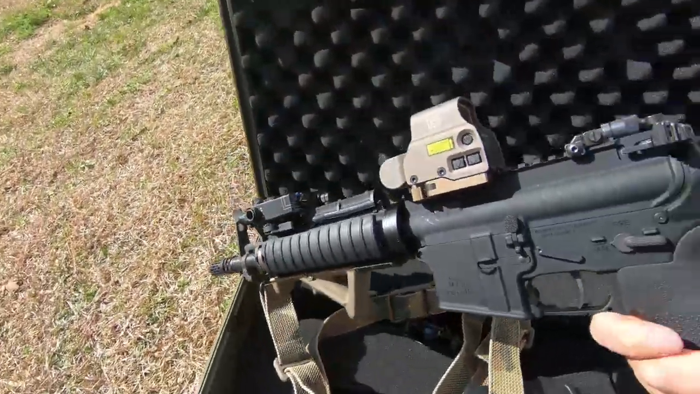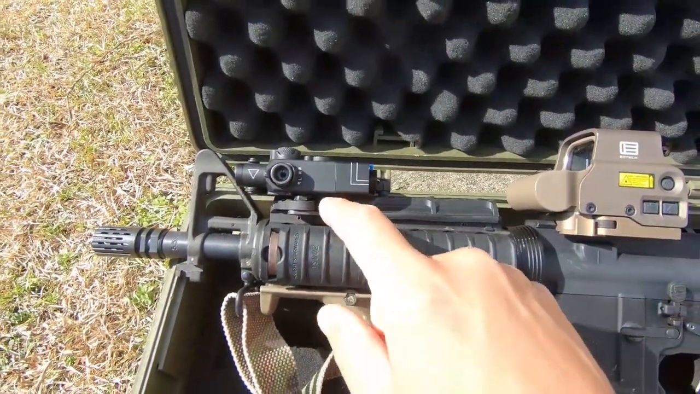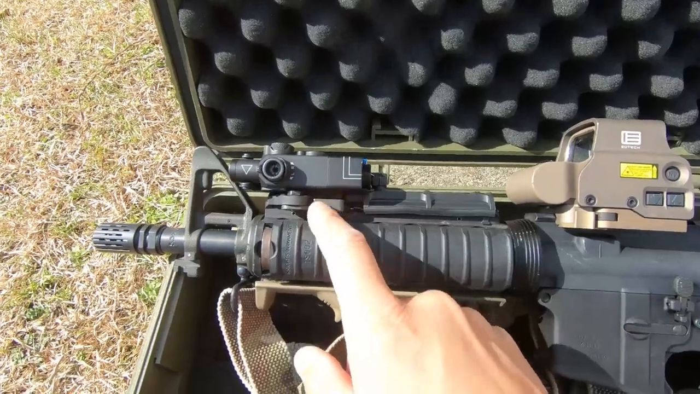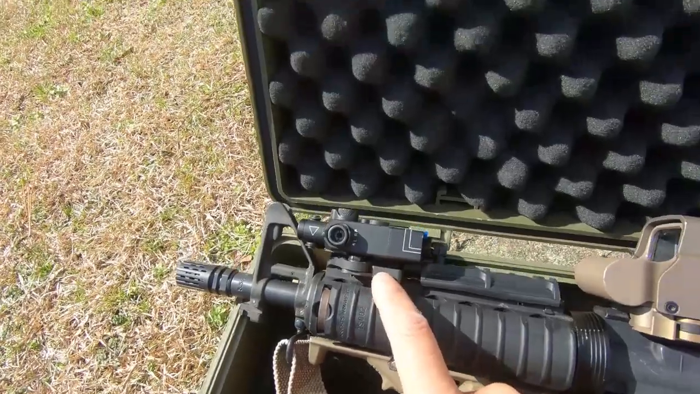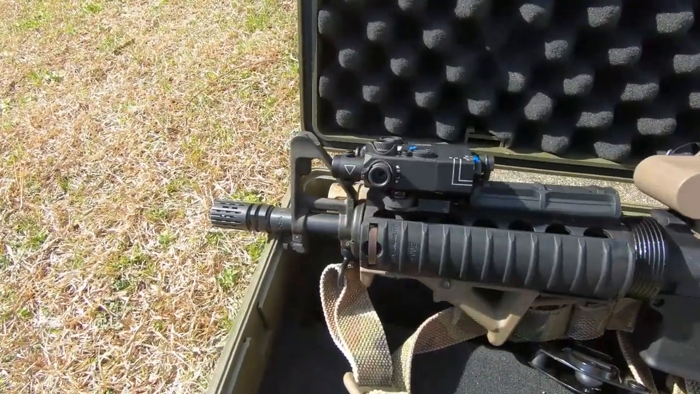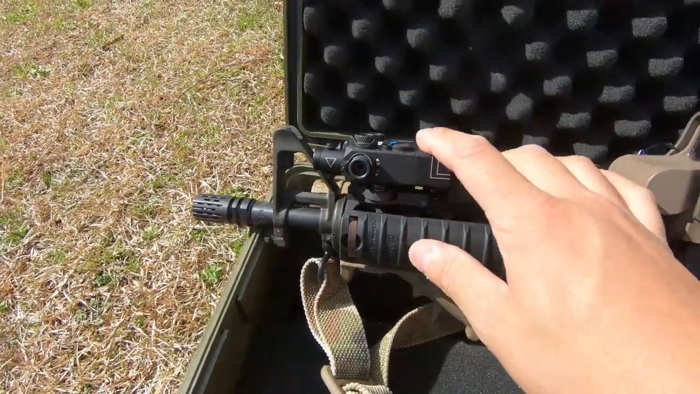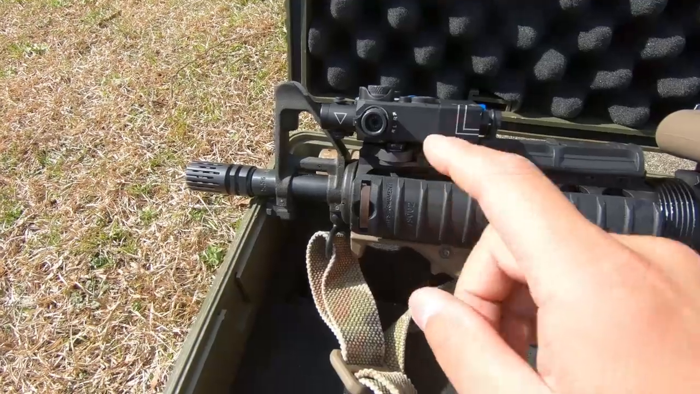So with a Steiner D-Ball, the mount here sucks. This one is good because I replaced it, but the stock one sucks. This is a LaRue mount. The Steiner one on there, I've lost zero twice with it, and actually one flew right off the rifle. It's crazy. So I highly recommend replacing the mount for it.